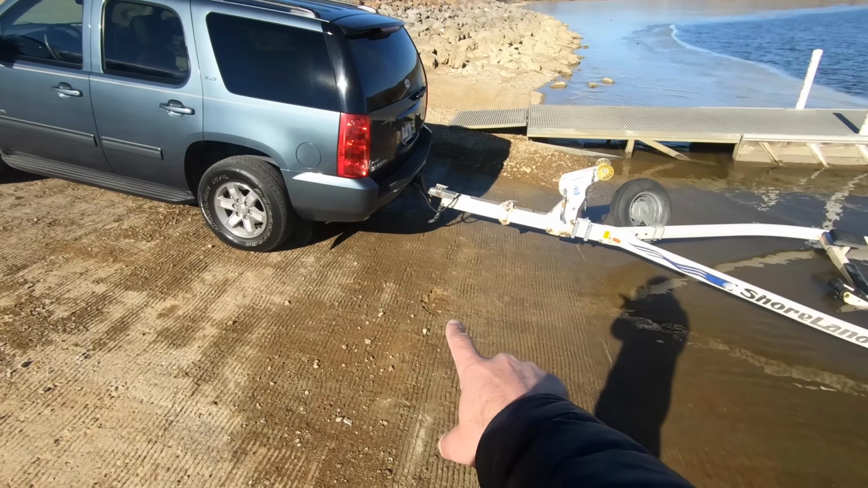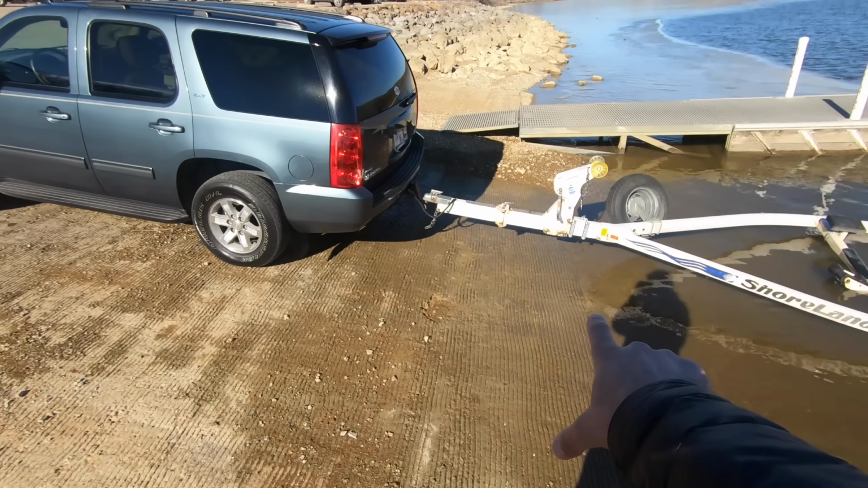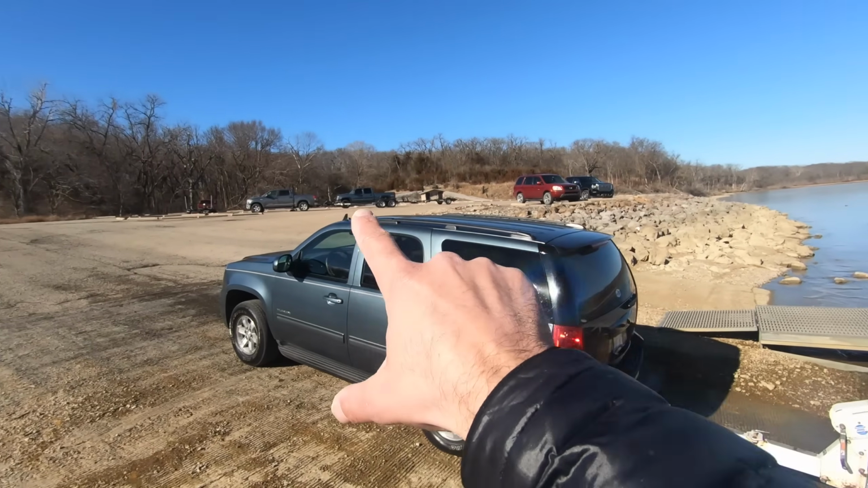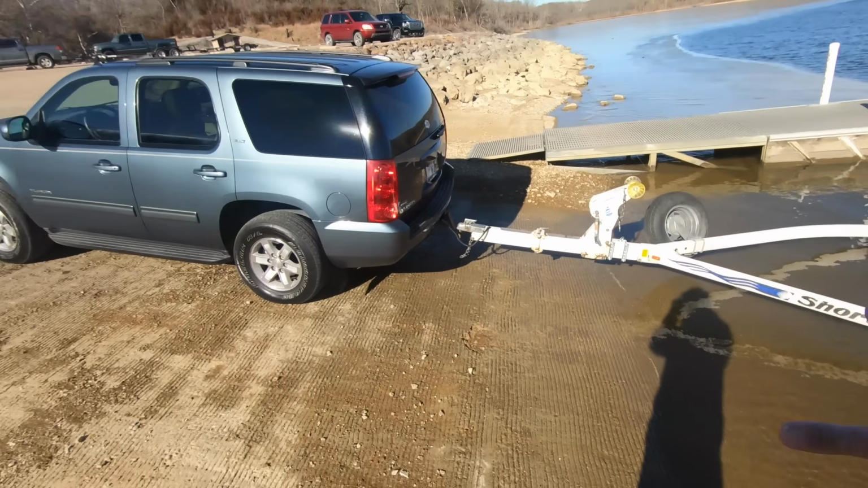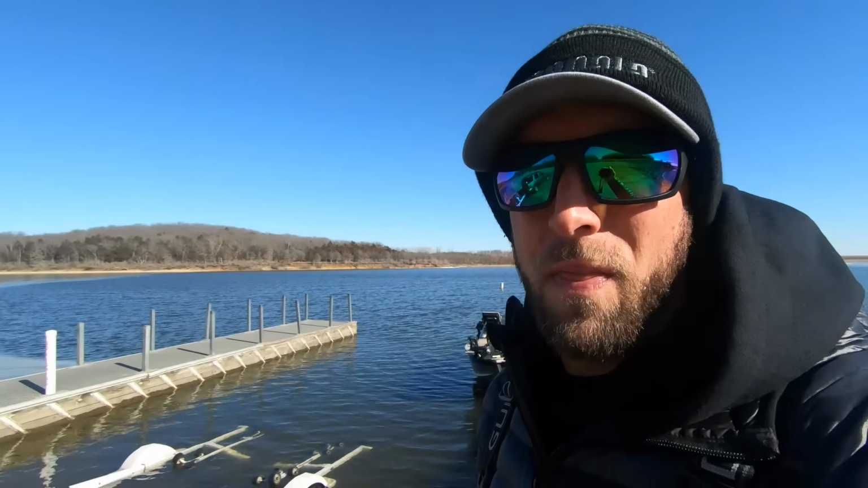Right now, it's hard to tell, but that is a complete sheet of ice right there, because of all these boats in the parking lot right here that literally just take their trailer right out, dump the whole thing full of water. And I'm no scientist, but I'm pretty sure that when the temperatures are below 32 degrees Fahrenheit, water actually freezes.